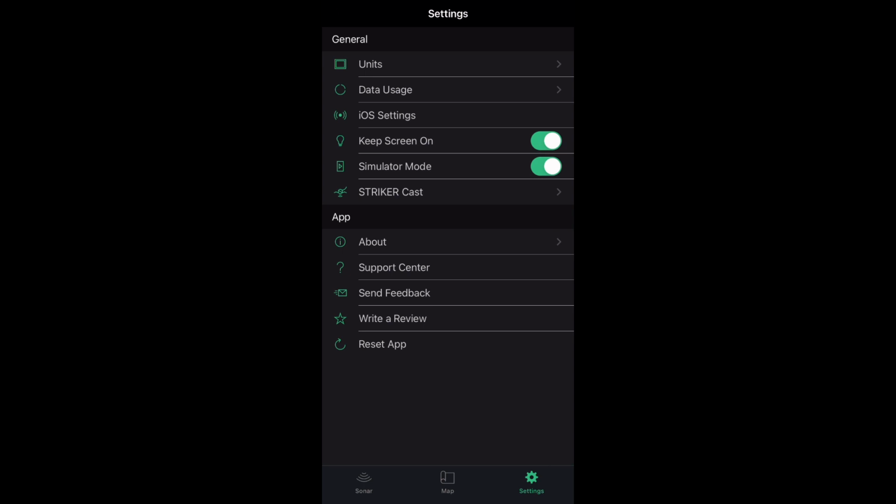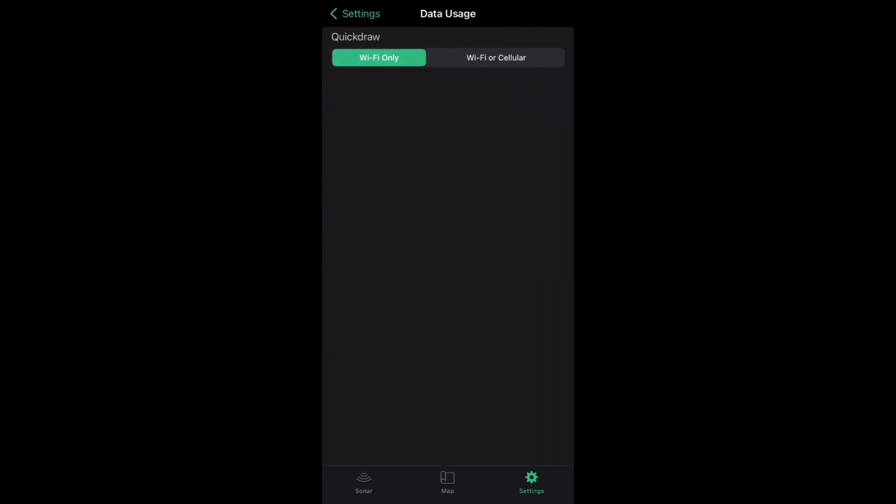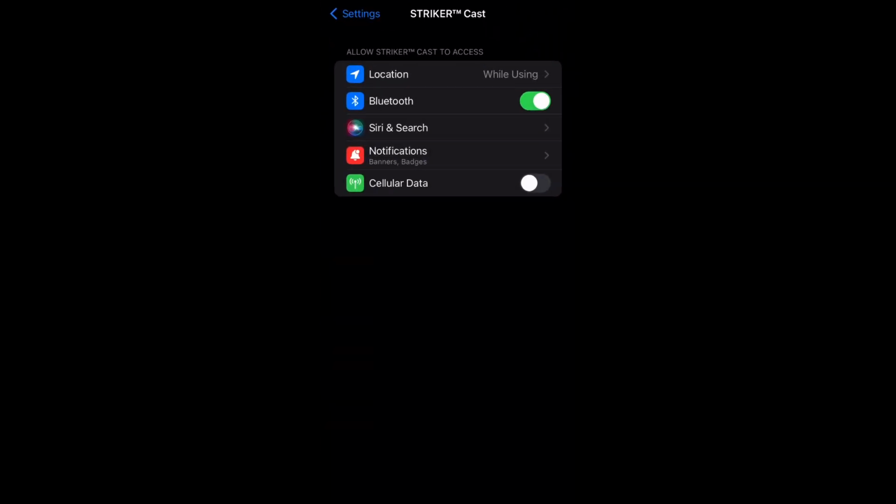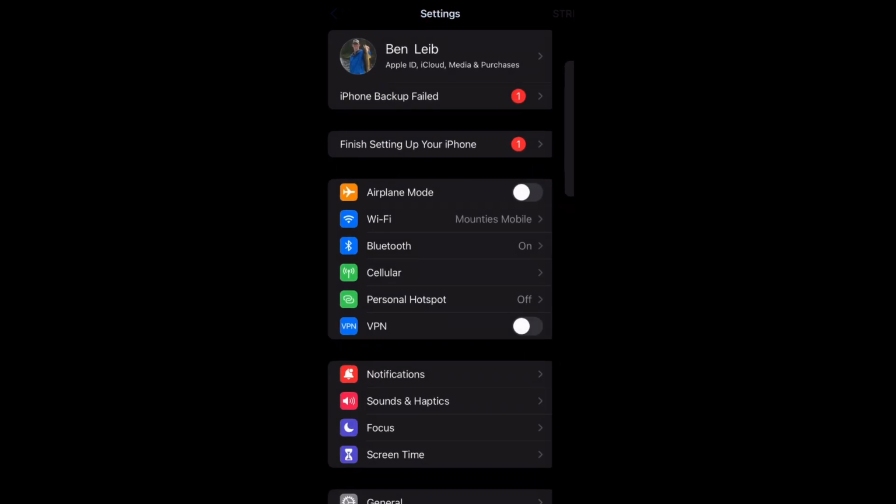Going to data usage, you can hit Wi-Fi only or Wi-Fi or cellular. It works perfectly with Wi-Fi only. I don't use data on this app. On the iOS settings, you can turn on your location, your Bluetooth, your Siri search, your notifications, and cellular data. Notice I have cellular data just turned off because I don't need to use it.